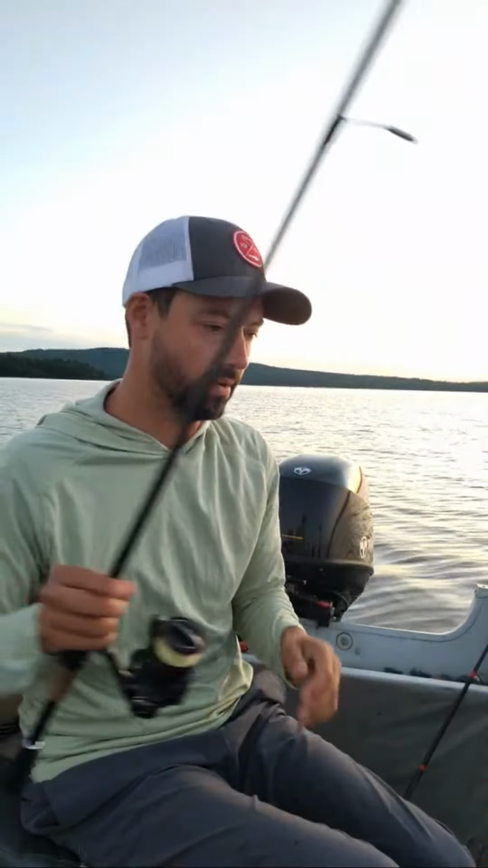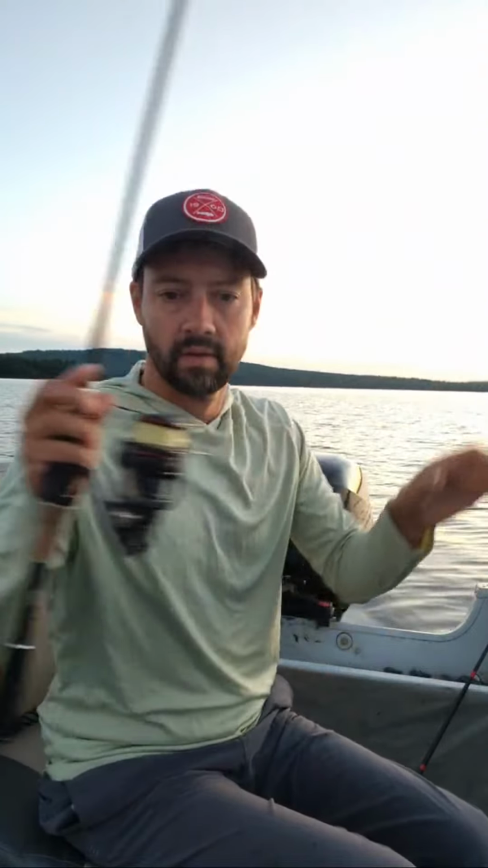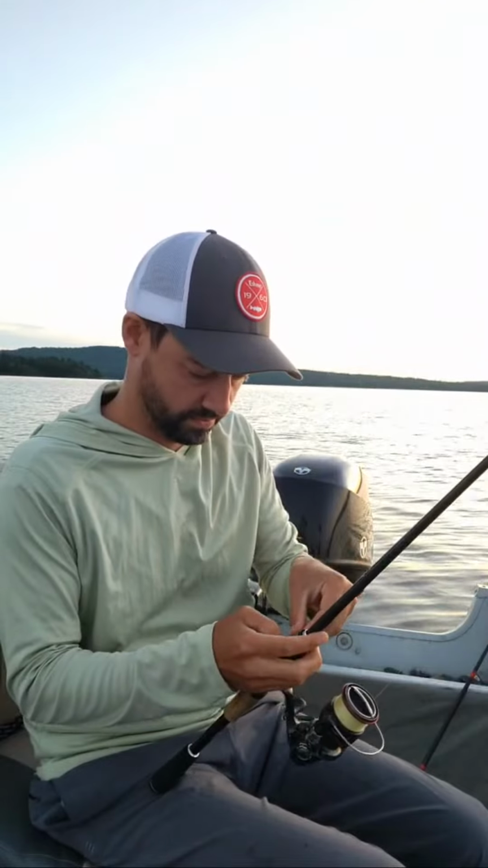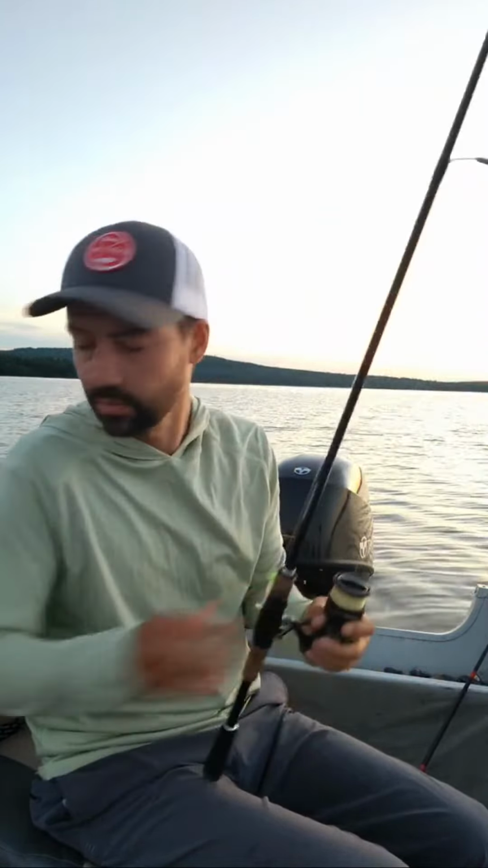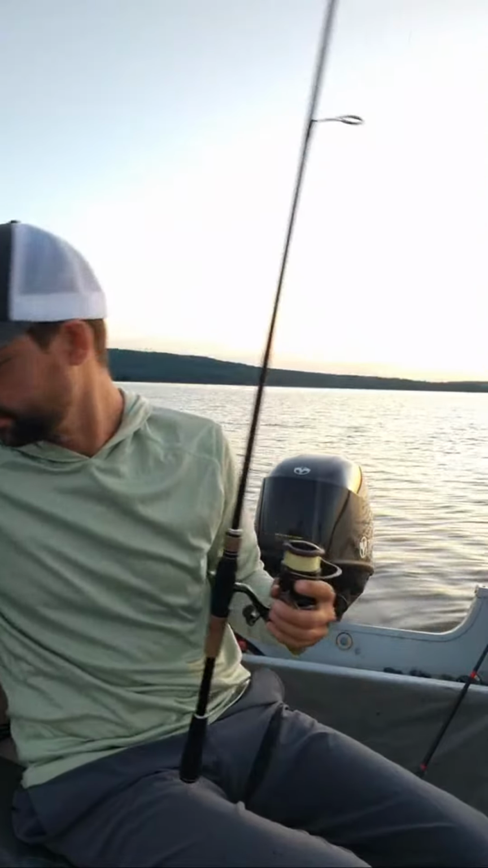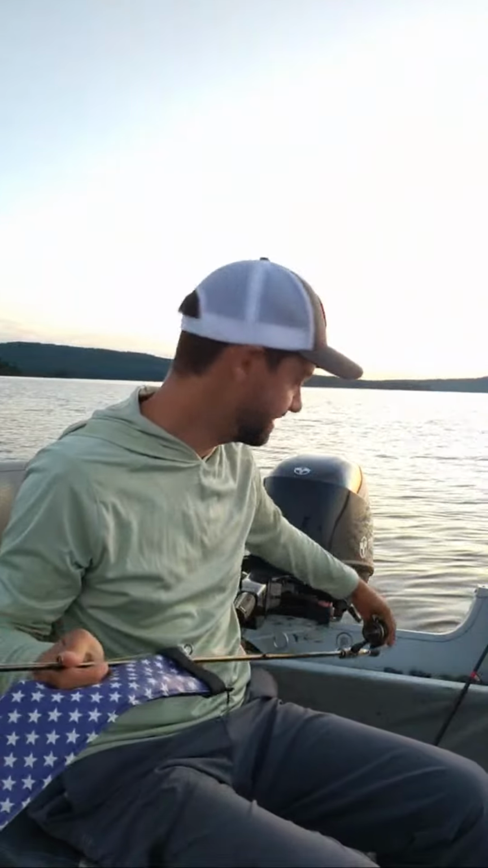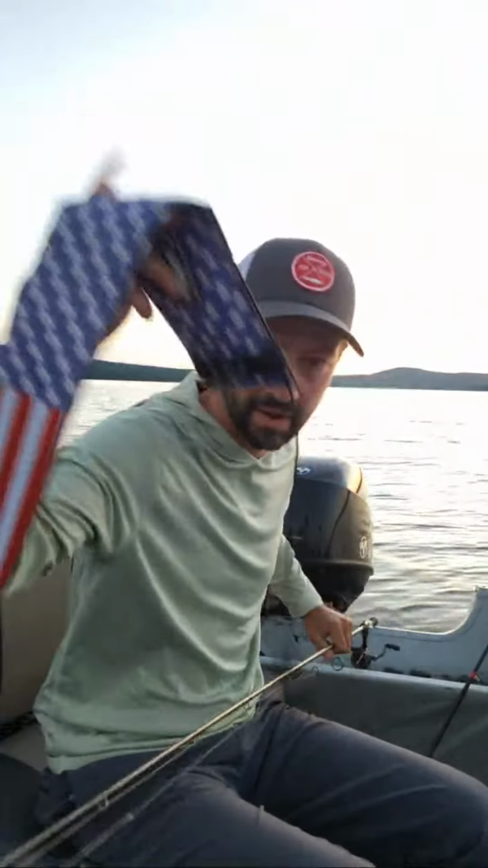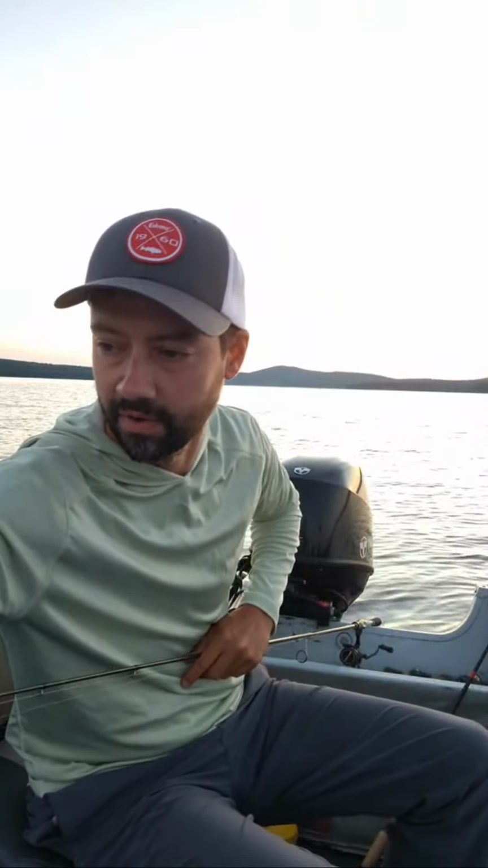That being said, I'm probably just gonna put this rod away because the fishing be slow. There's only so much time in the day, folks. If you want to invest in something to make your life less irritating, buy one of these neoprene, not the mesh ones, neoprene rod socks.